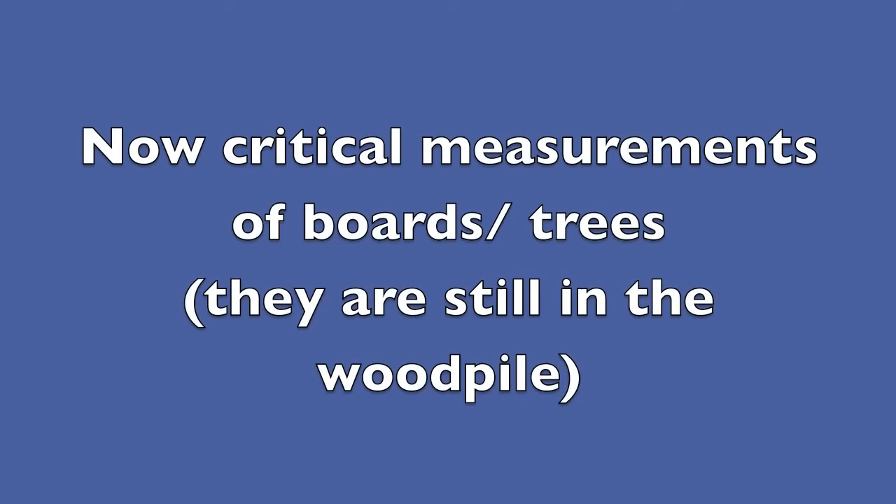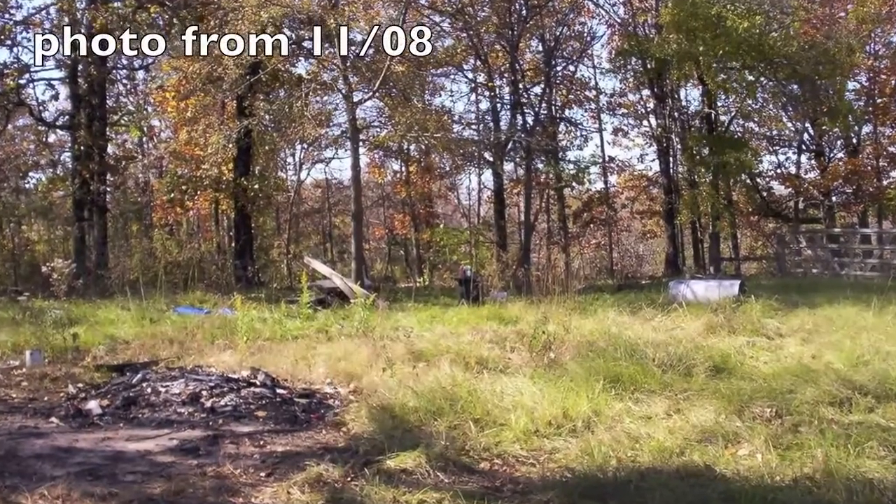Thermal radiation between the boards. If you look at the boards that are vertical there, you can see the thermal radiation between those, indicating the body is behind them. Now the critical measurements. All boards are still present.